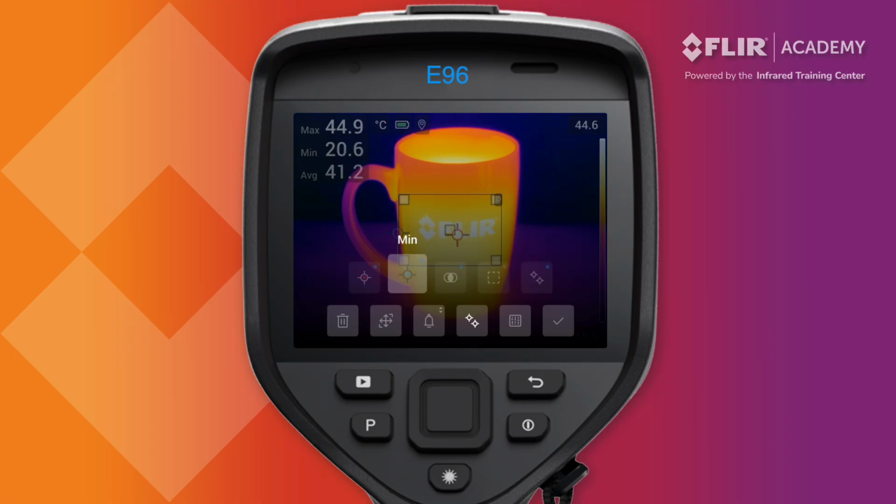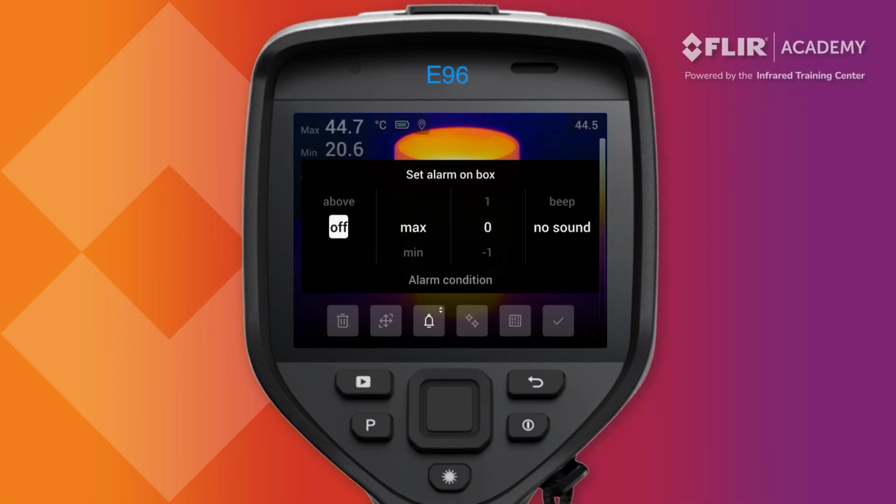There is also a function to set an alarm indicator with this measurement tool. Above and below options are available that can be customized to activate when a temperature passes a maximum, minimum, or average threshold. Users can define this value in the next column and also add an audible alarm.